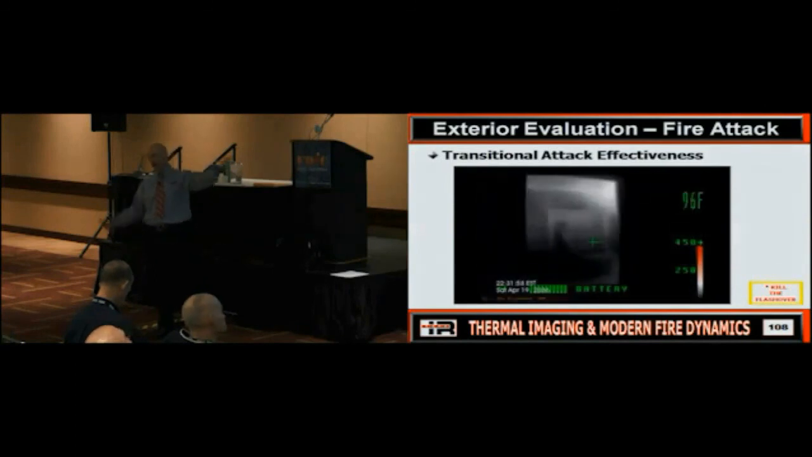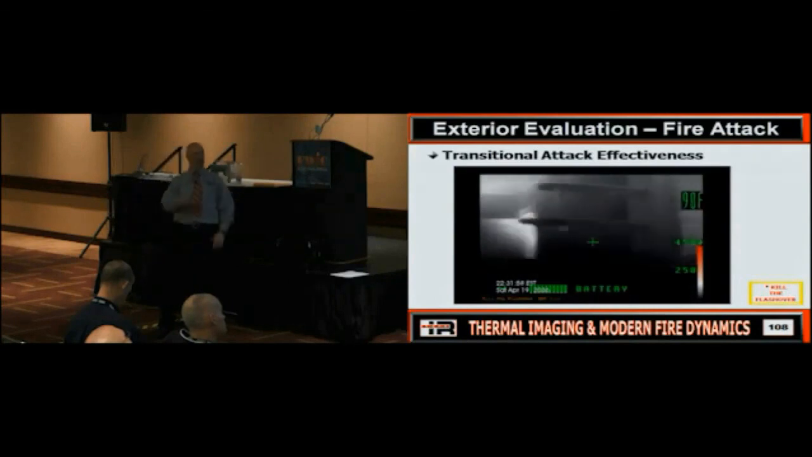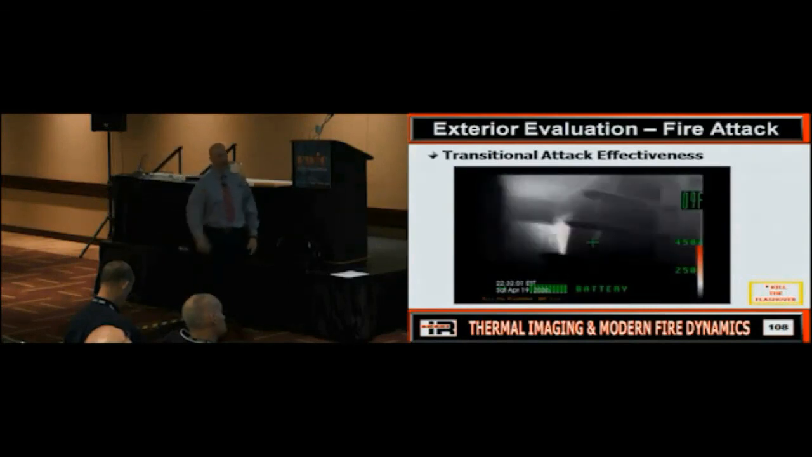So now we've got to what, though? Follow up, right? Because it's not out. But now what am I walking into? Do we see a lot of heavy convection?